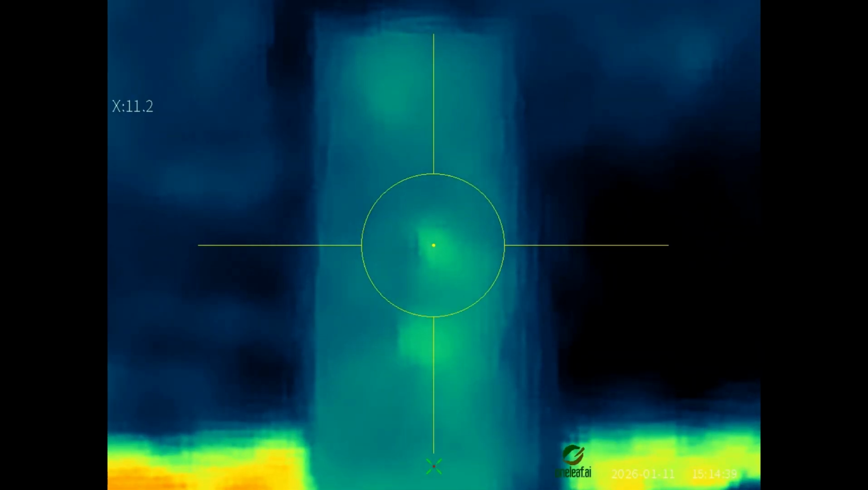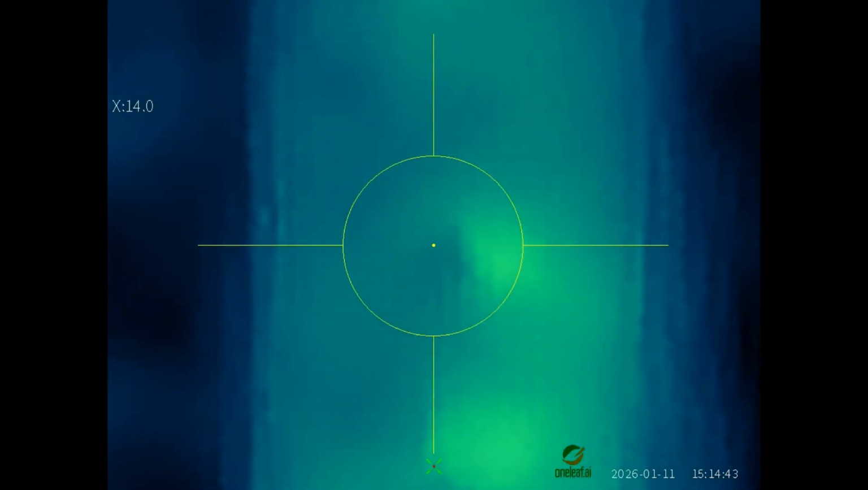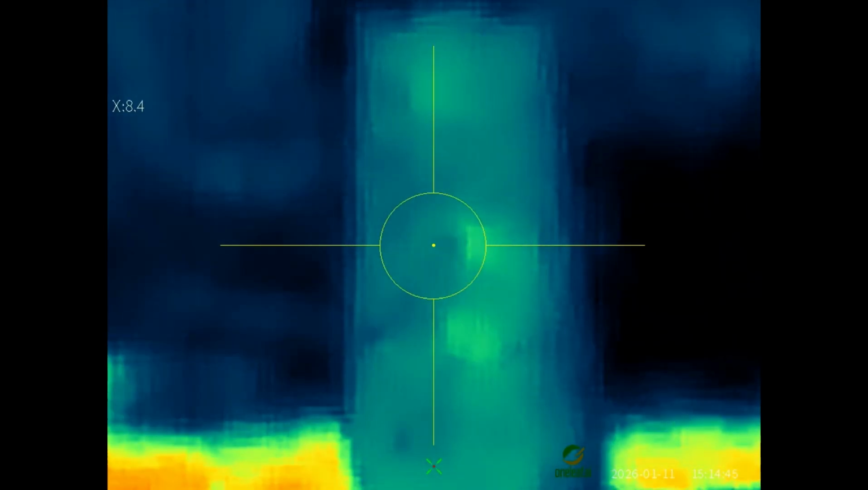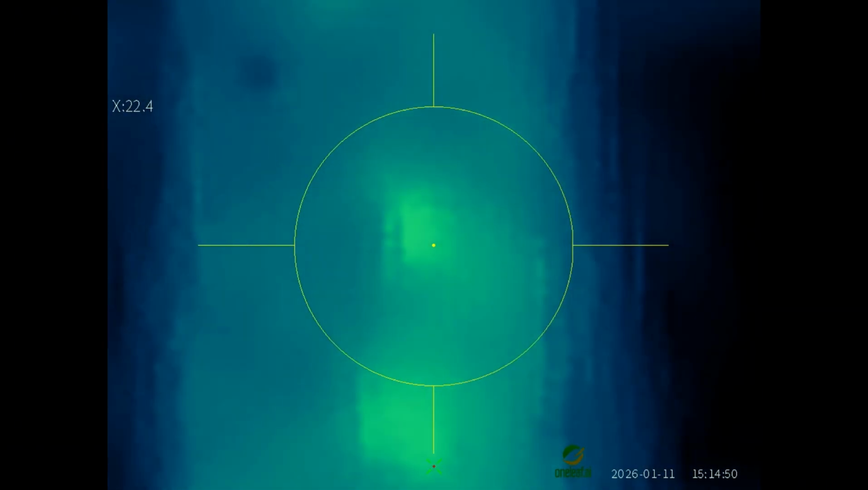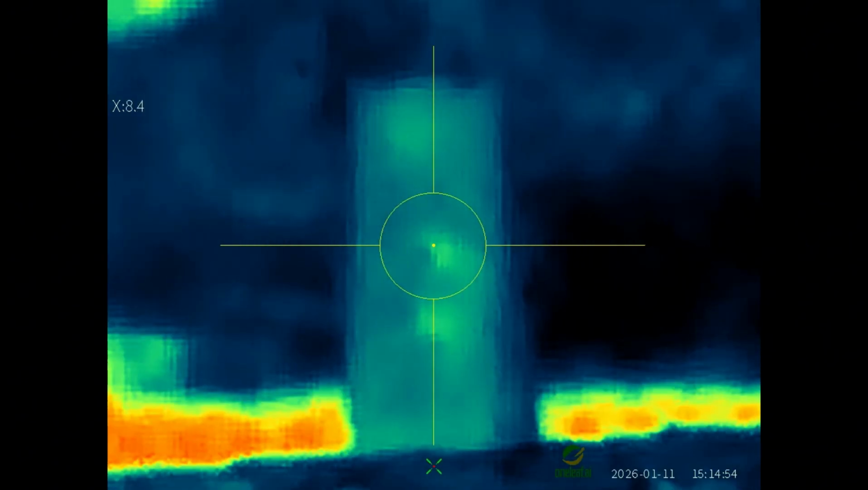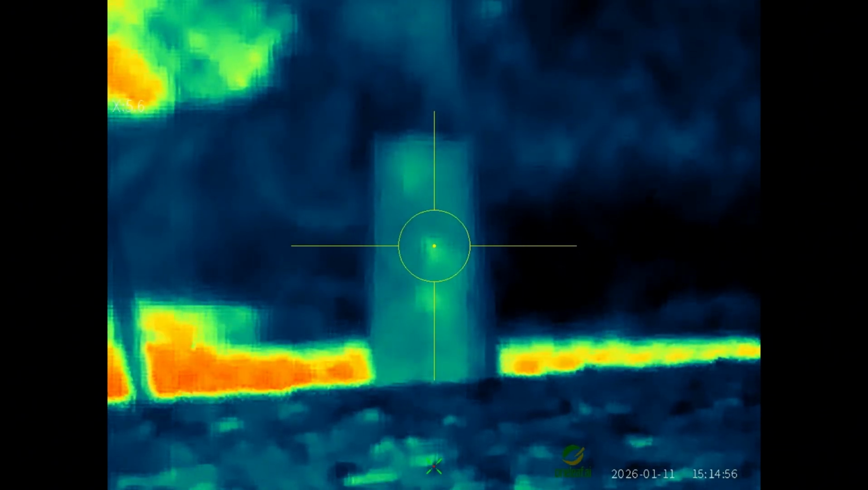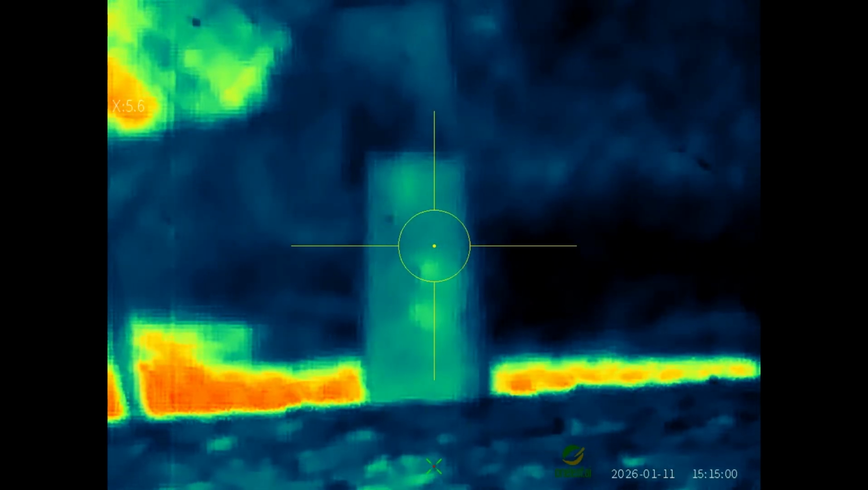You can zoom in on this scope as well. You are going to get a little pixelation. You got to remember, you're not actually seeing what a normal scope sees. AI is generating these images for you. It takes the atmosphere, everything that's in the picture, brings it in, calculates it, and gives you a digital image, AI style.